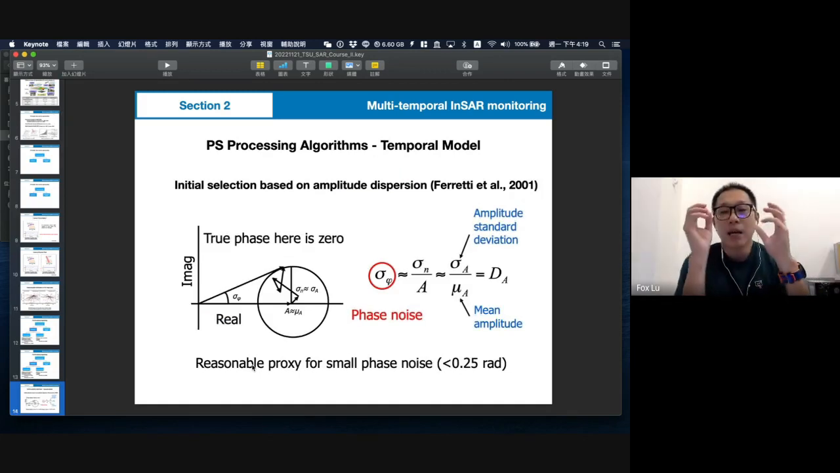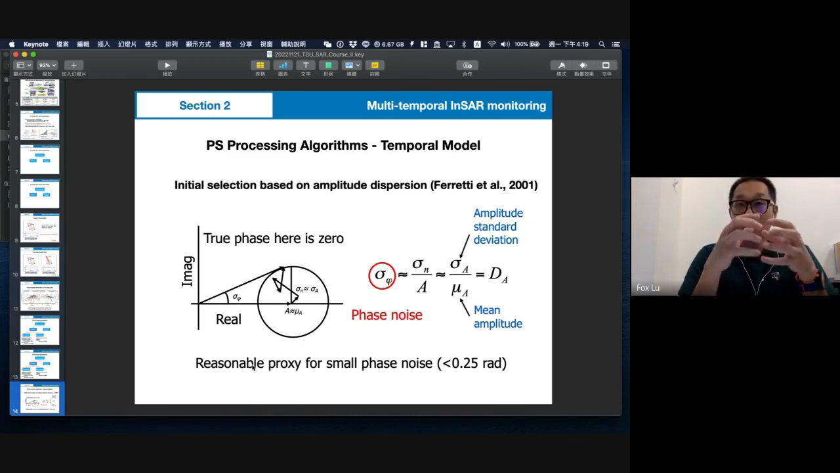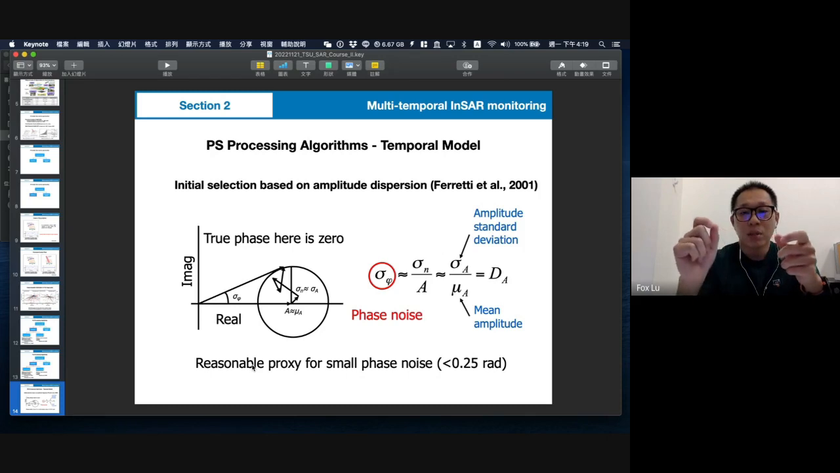Okay, the idea is, if we have a good persistent scatterer, its reflected amplitude must be very stable. So they will measure the amplitude standard deviation and get the amplitude mean value.